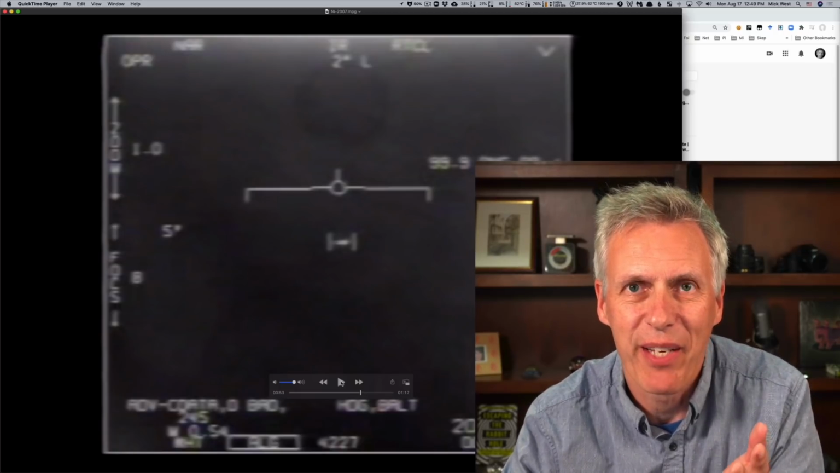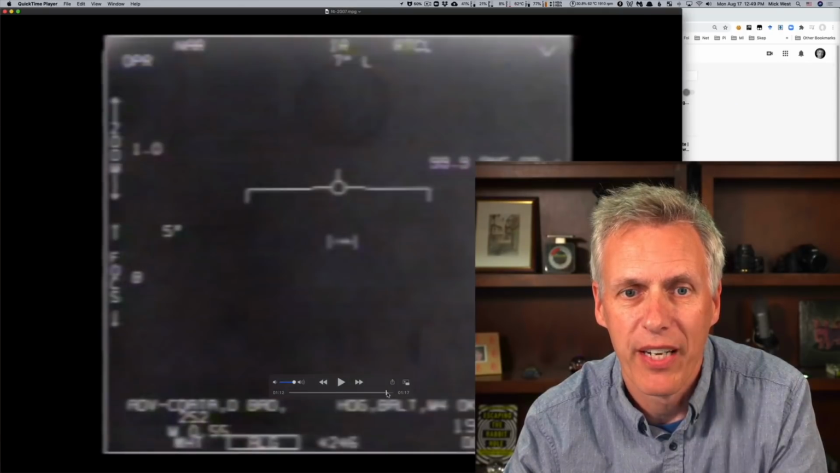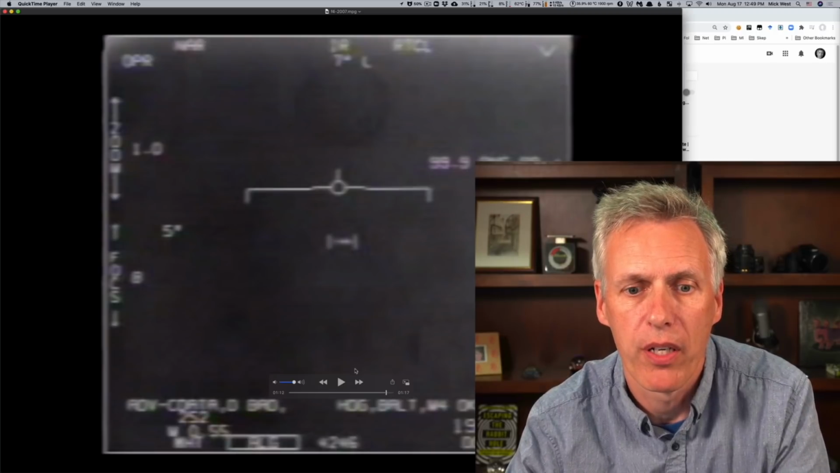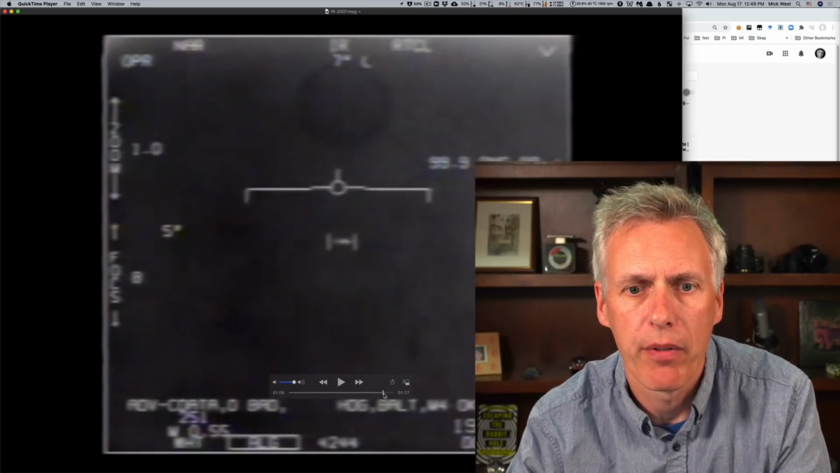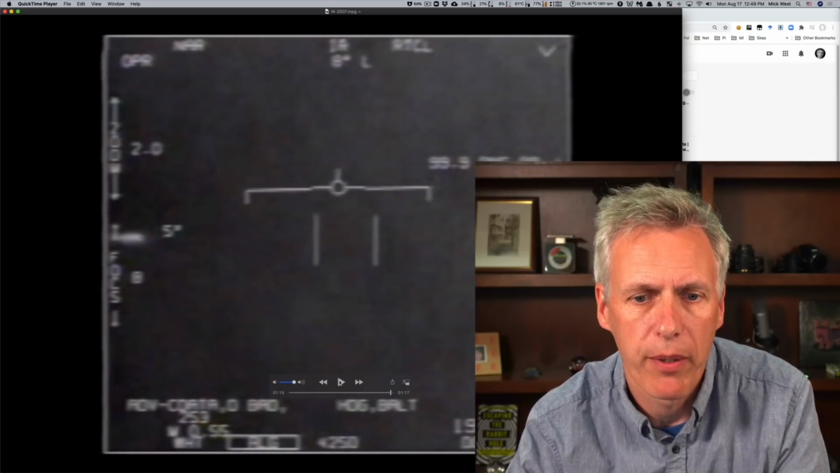And if it's losing lock here because of a camera movement, why isn't it losing lock at the end because of a camera movement? And it's not even a camera movement. This is a switching from, let's see, from wide to narrow, I think, at this point at the end. But it's switching cameras. I go through it all in my video.